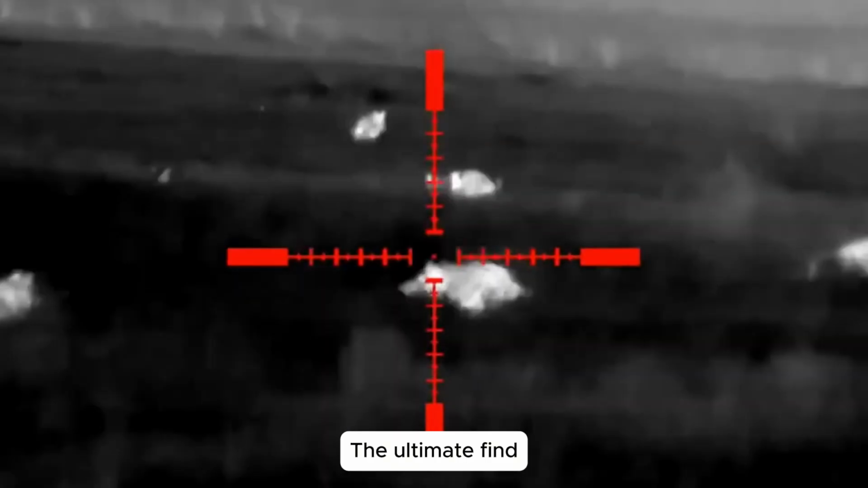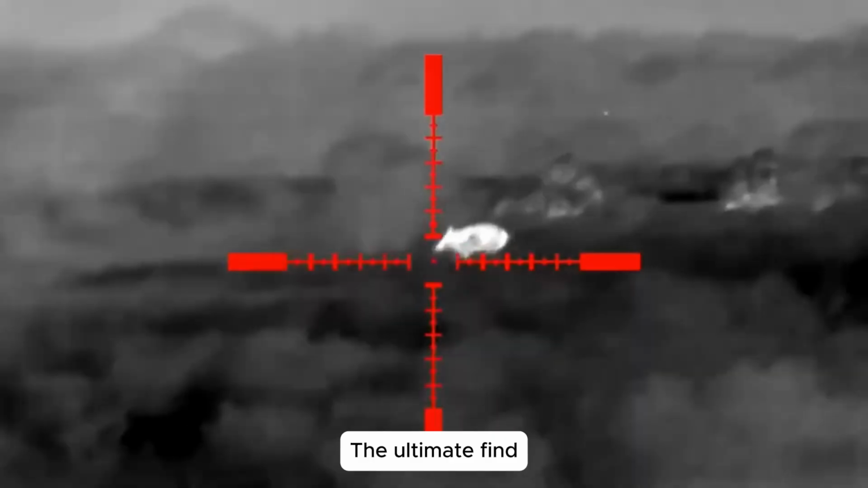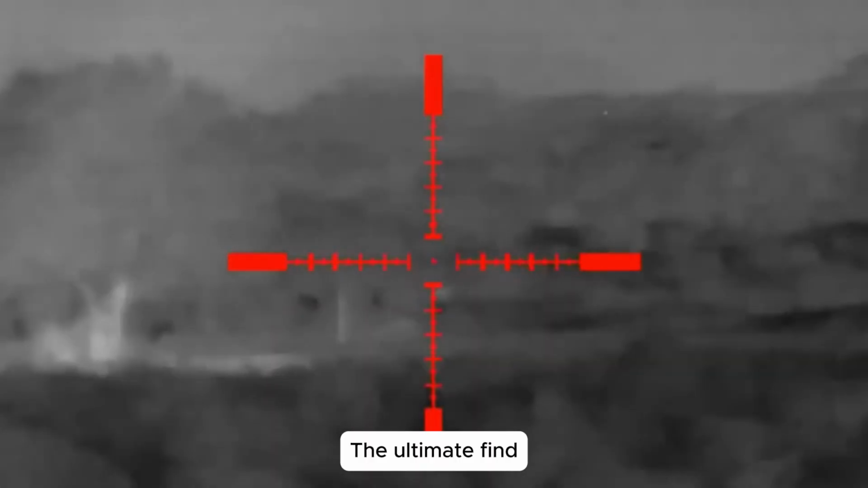Responding to their desperate plea, we made the decision to act. Would peace return to the village after tonight? Stay with us and witness the hunt unfold.